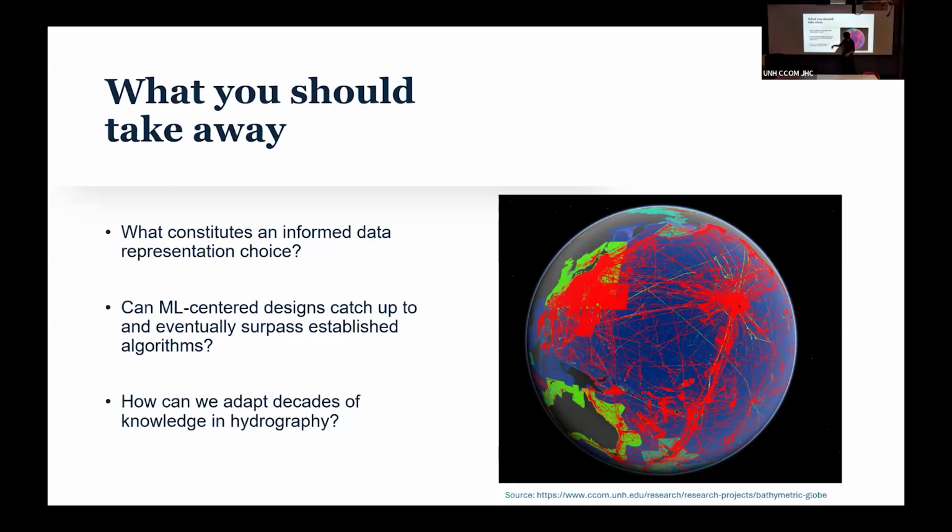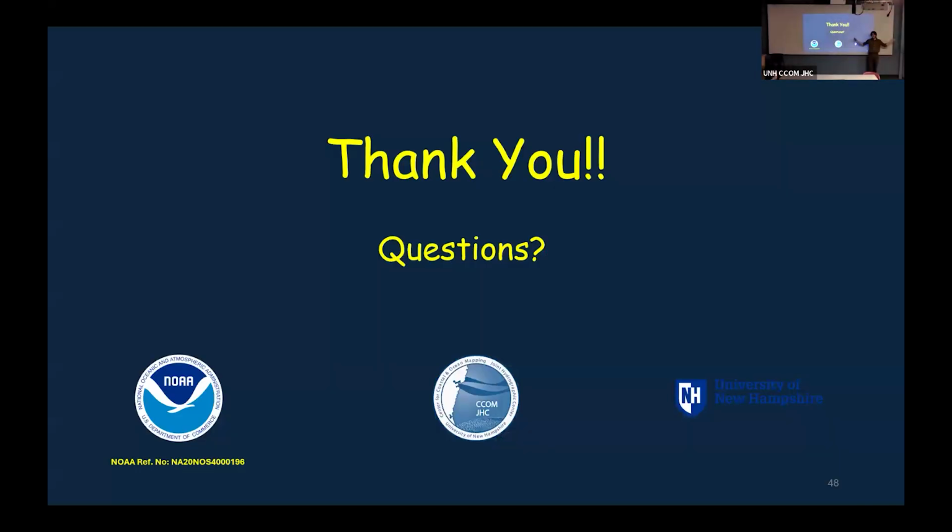And how can we adapt decades of knowledge in hydrography into this ML world, right? A lot of the work that's been done has been picking up ML and deep learning techniques off the shelf, but how can we use hydrography knowledge to actually improve this? That's also something I'm going to be focused on. And that's it.